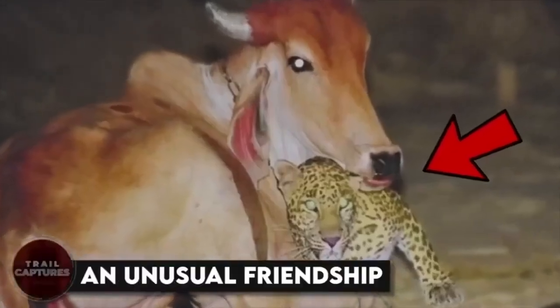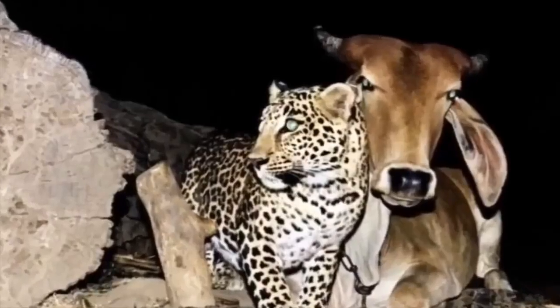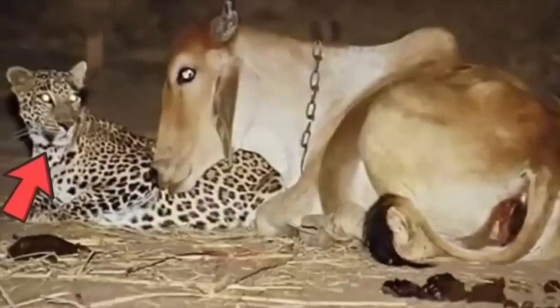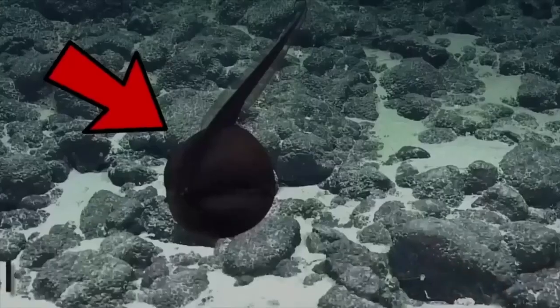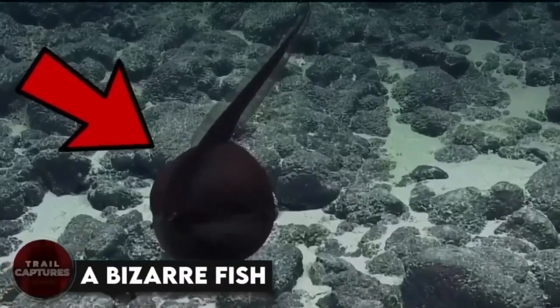An unusual friendship. An incredible video aired on an Indian news channel featuring the most mind-blowing thing ever. A leopard visited a cow every night, and they had their own secret friendship going on while the human snoozed. Upon investigation, it was discovered that the cow had taken care of the leopard when it was a baby, and now the leopard was not ready to let go of its caregiver. How sweet is that?